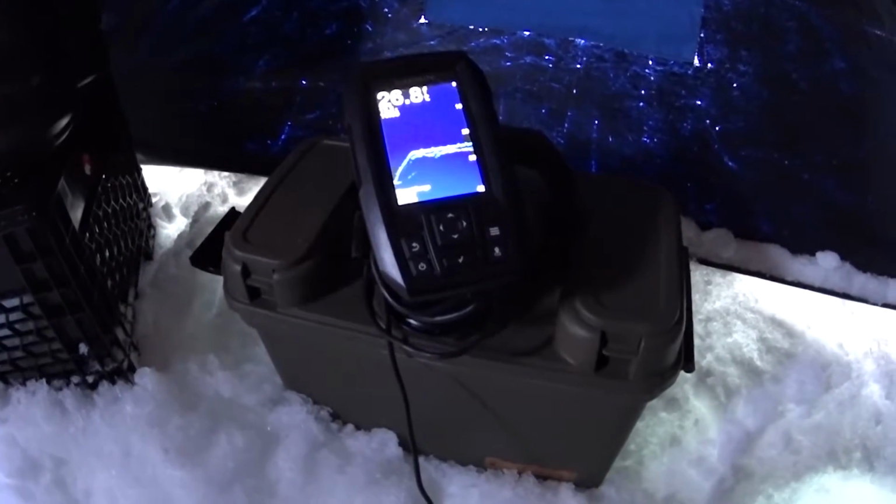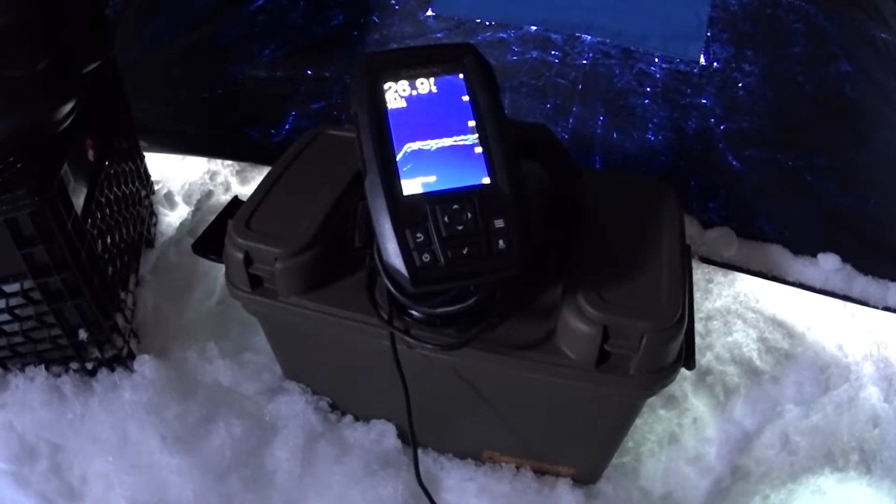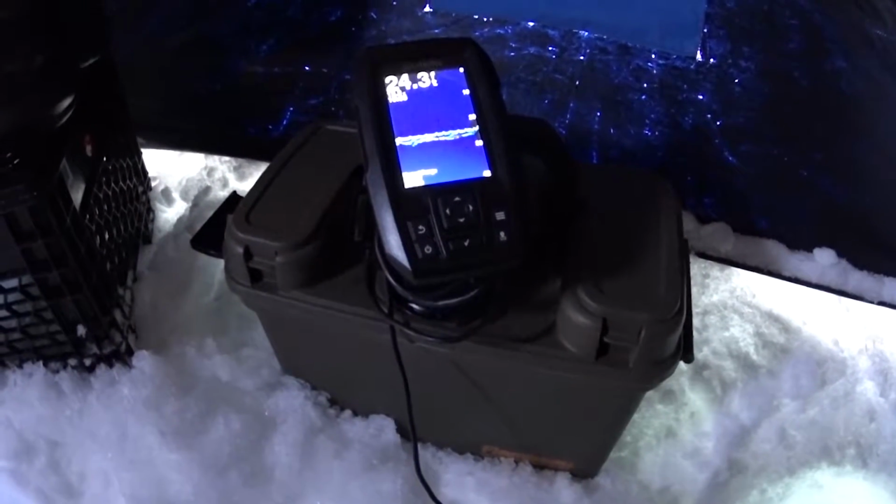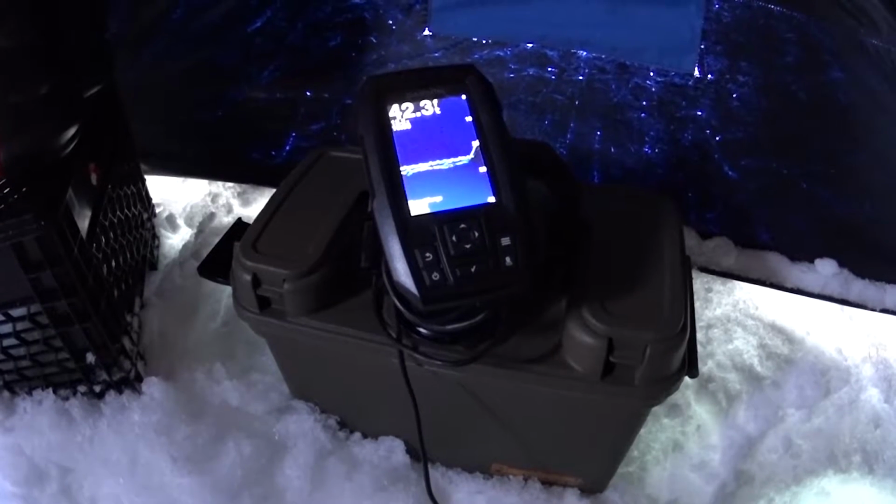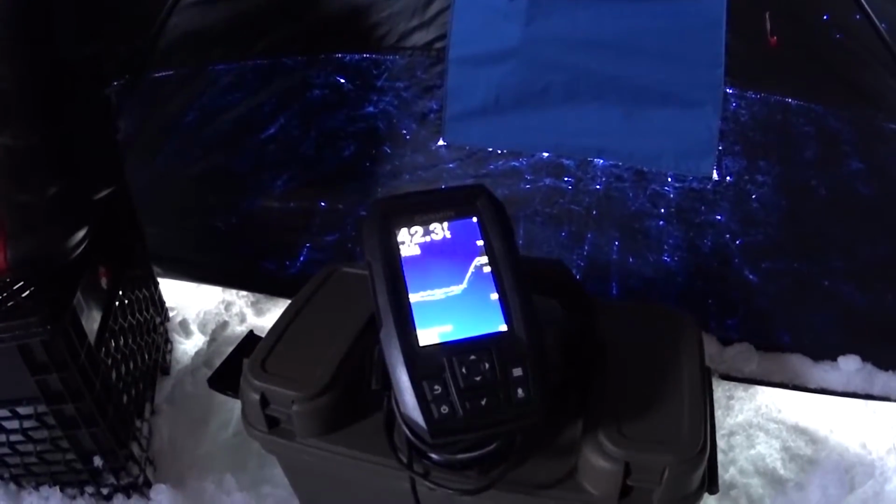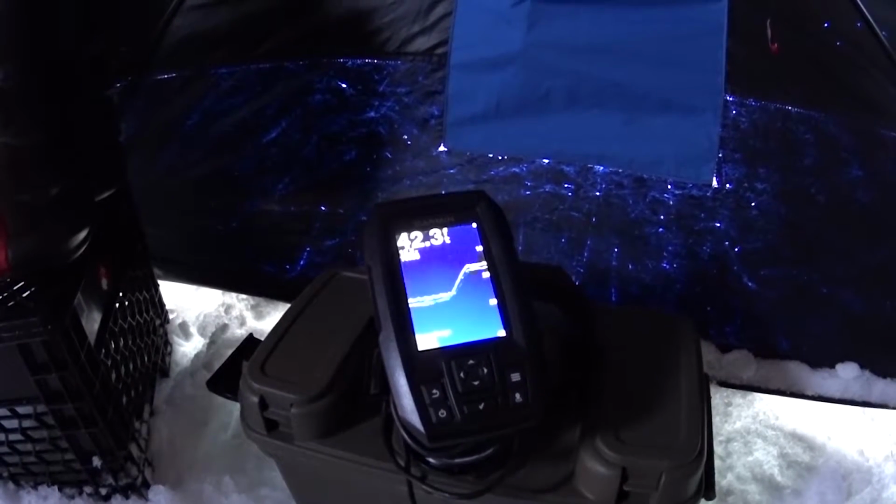Let's see if we can get him to chase it up again. Give him some time. We're going to reel it up again. Go way up this time. Look at that. See, he's followed that up again.